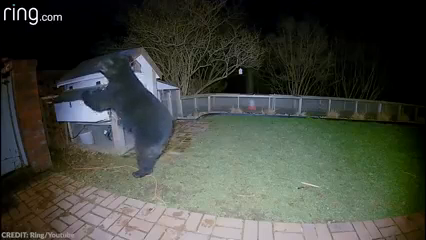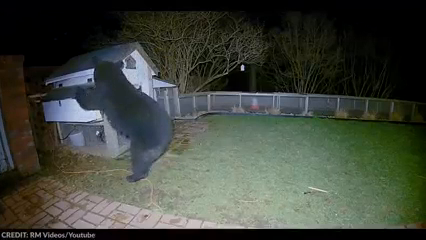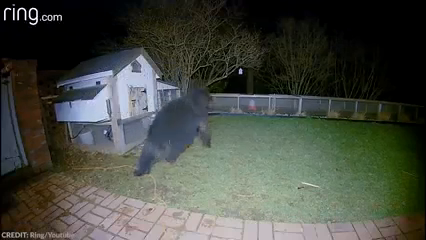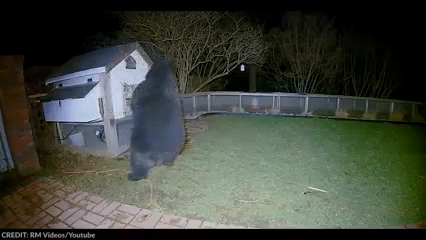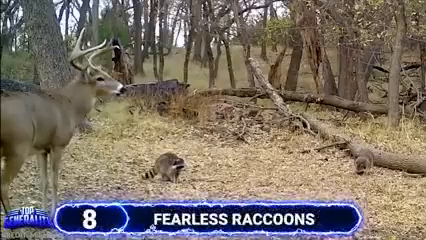However, the camera has a built-in alarm system as well, and the homeowner managed to safely startle the bear from the comfort of her own home. The bear was quite surprised by the loud sound and immediately ran away, abandoning his mission of obtaining some midnight snacks. Number 8. Fearless raccoons.